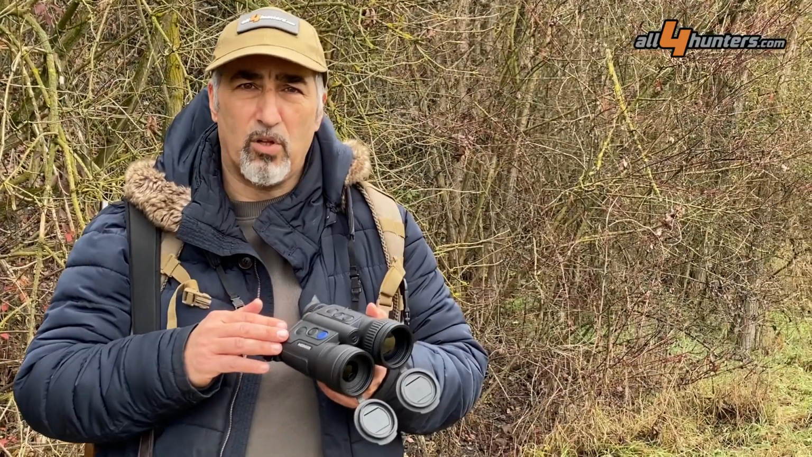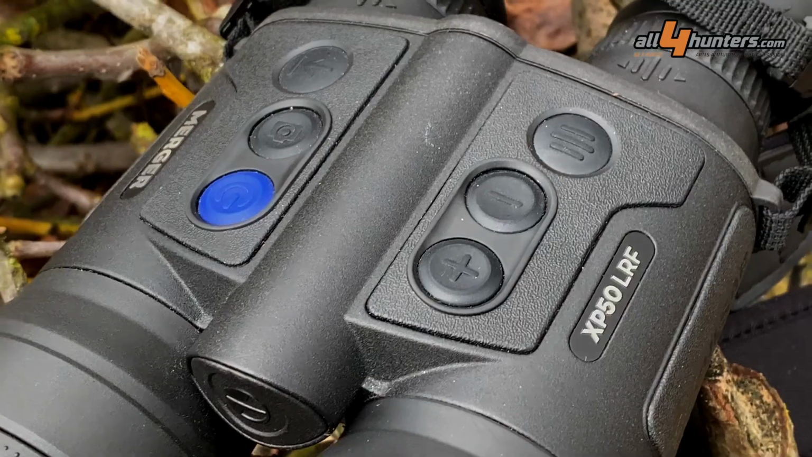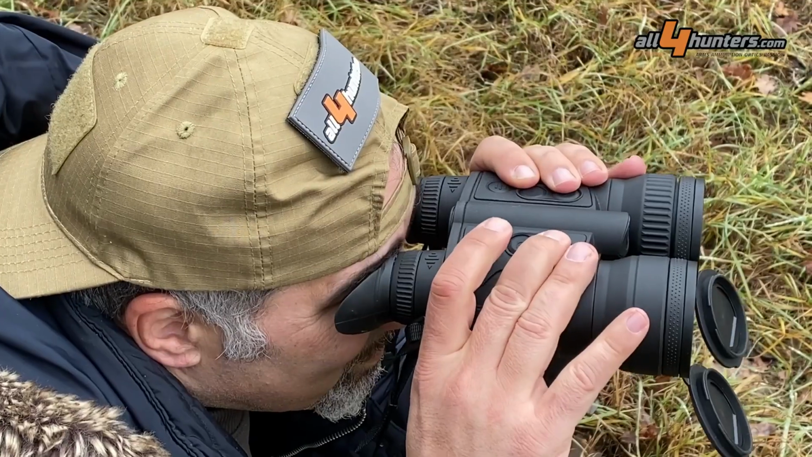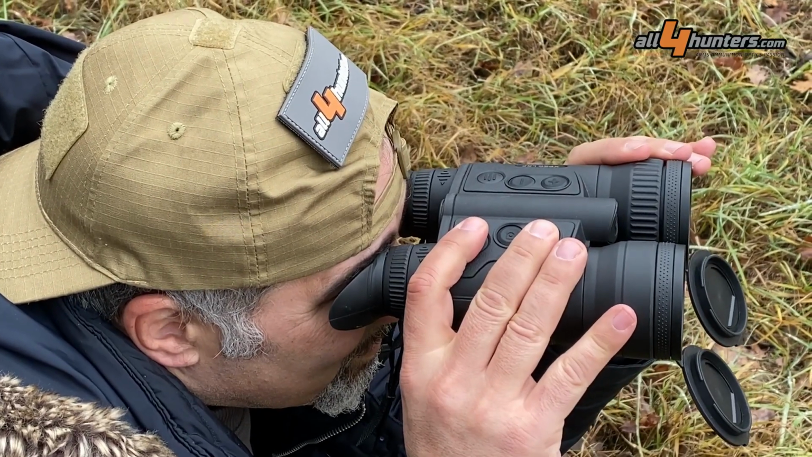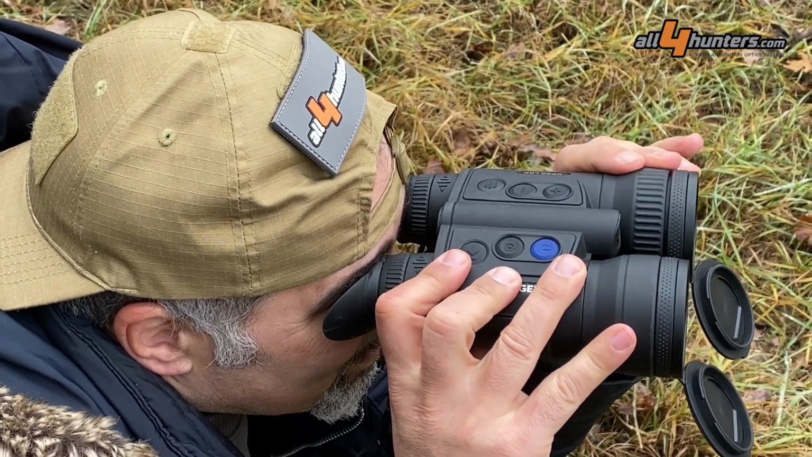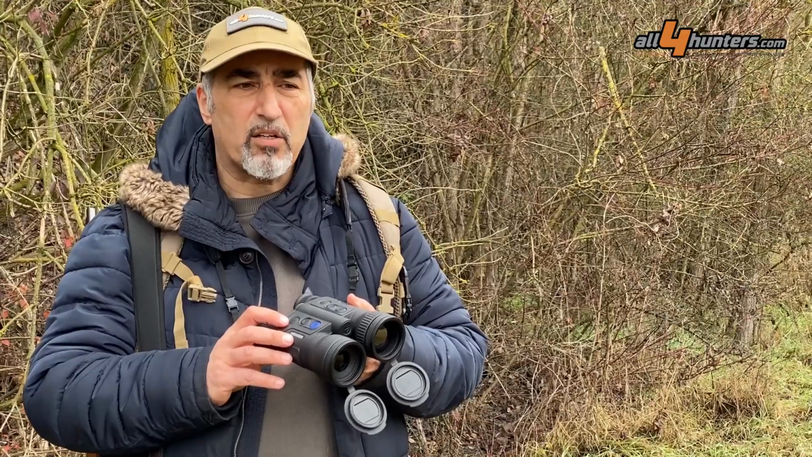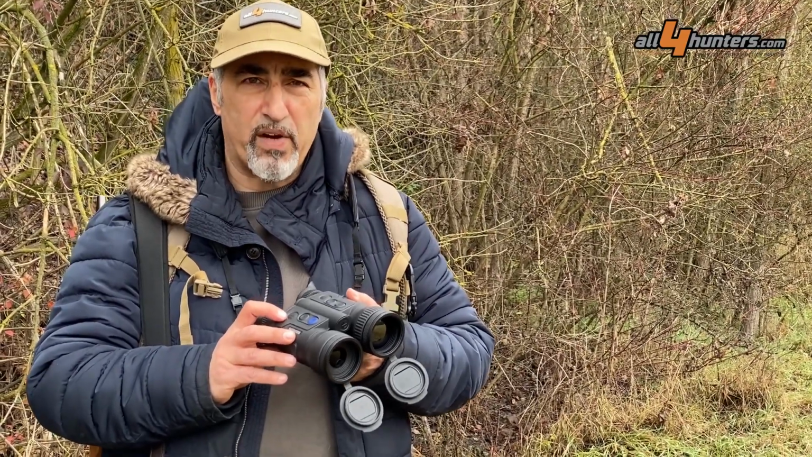The control panel of the Merger includes 6 buttons, 3 on the left side and 3 on the right side of the binocular. On the right side, we find the power on button, the button that controls video recording and photo function, and the button that controls the laser range finder.